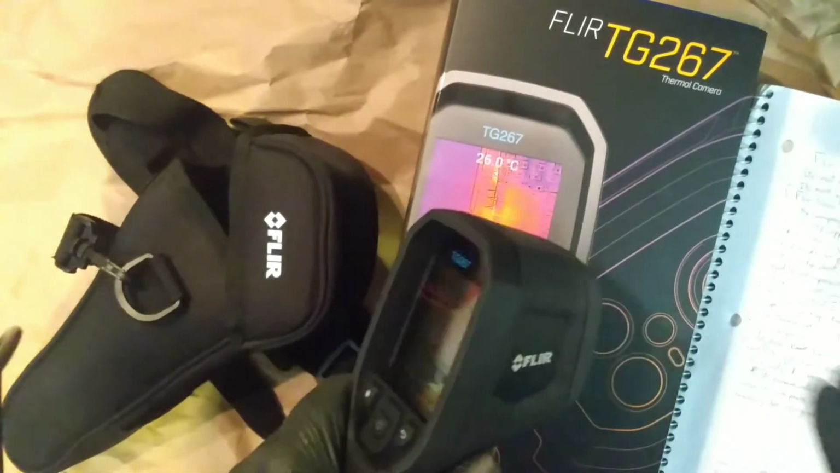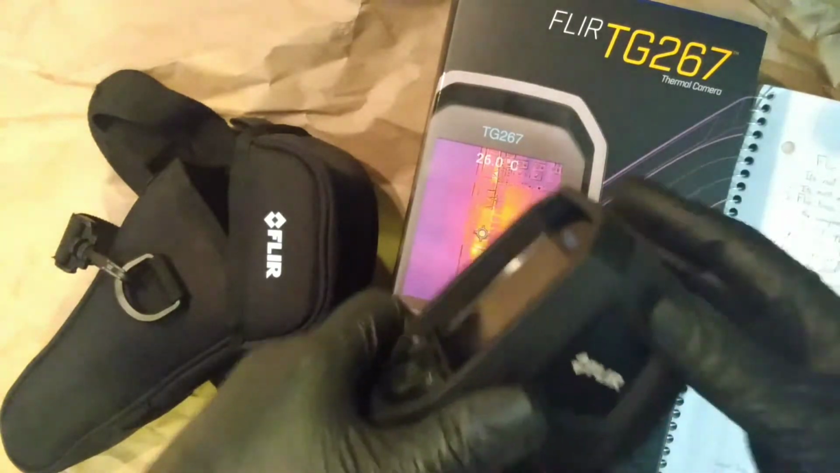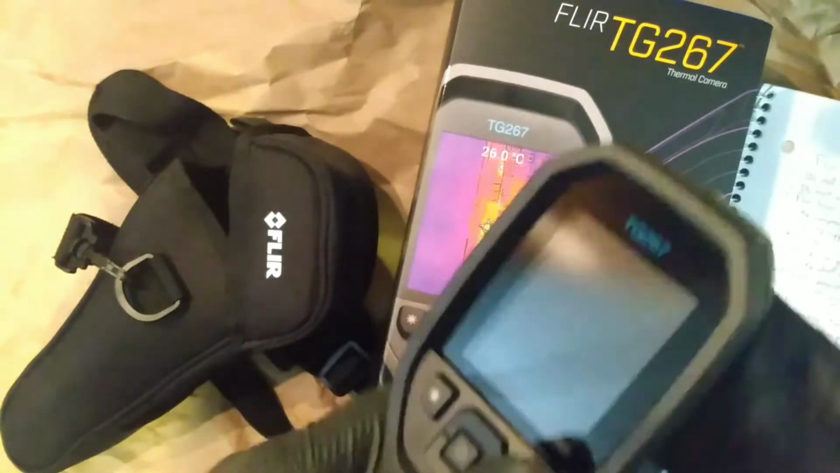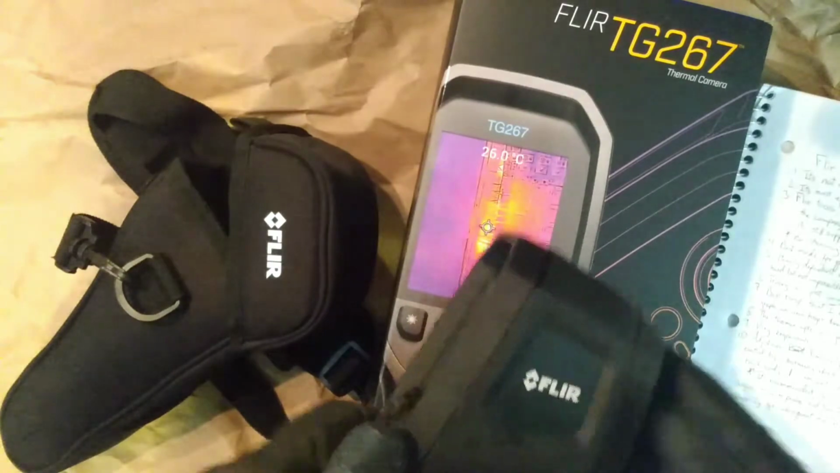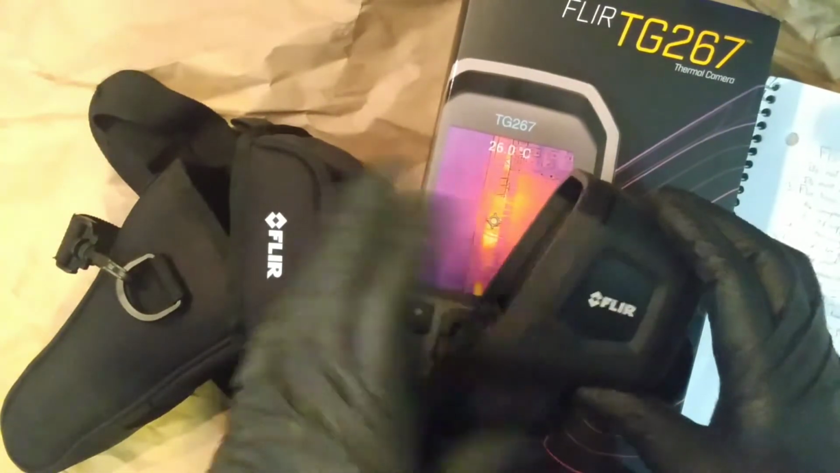Its best effective range, I wrote it down and I've tested this, is 6 to 8 inches from your target, and that goes back to that temperature range I was telling you about. You don't want this 6 to 8 inches from a catalytic converter. All right, this is good for breaker boxes, parasitic draws. Let's look over here. Oh yeah. The thermocouple on this thing is a joke.